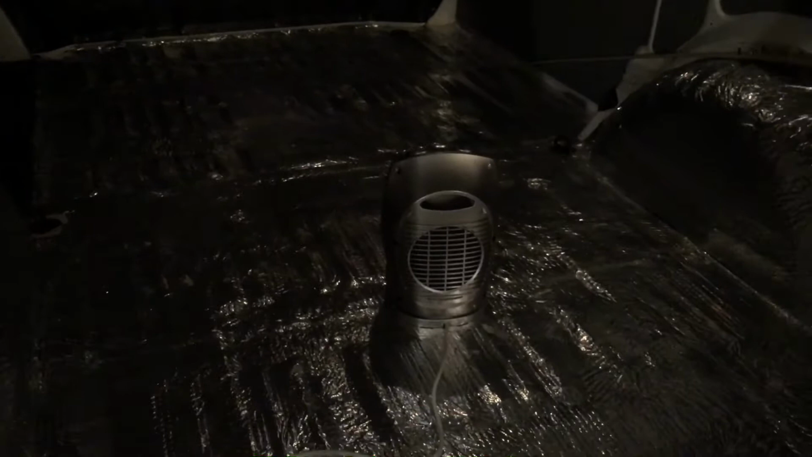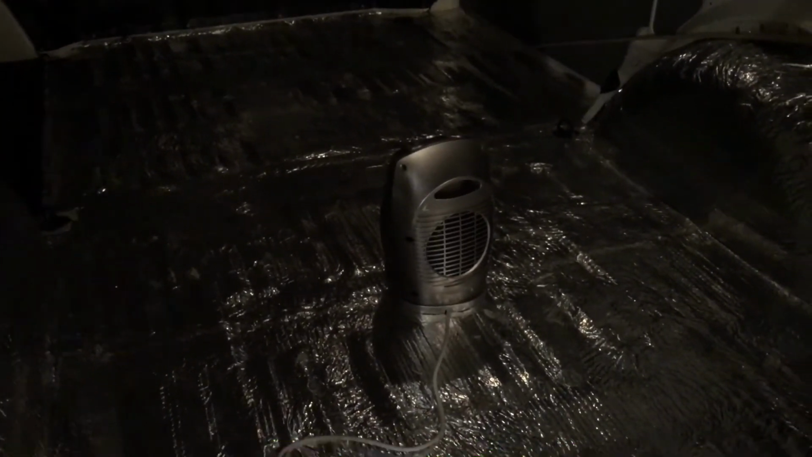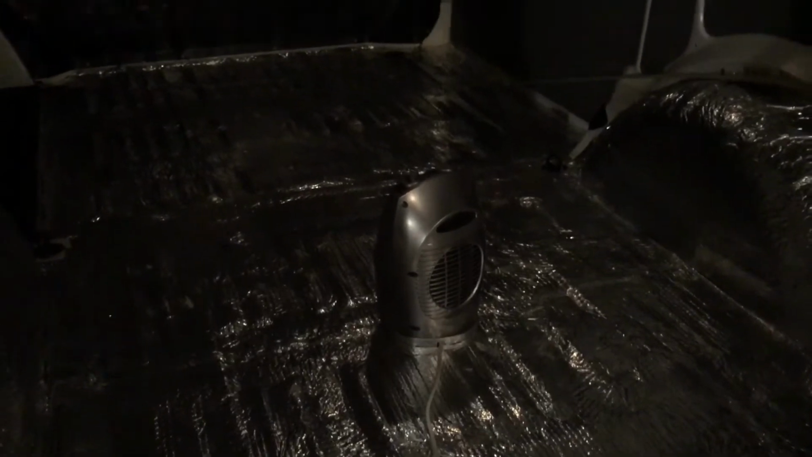So this is with the insulation all done. Obviously the floor's not laid yet, but same experiment tonight. It is now 5 to 9. We'll check it at 10:15 with the thermal camera.